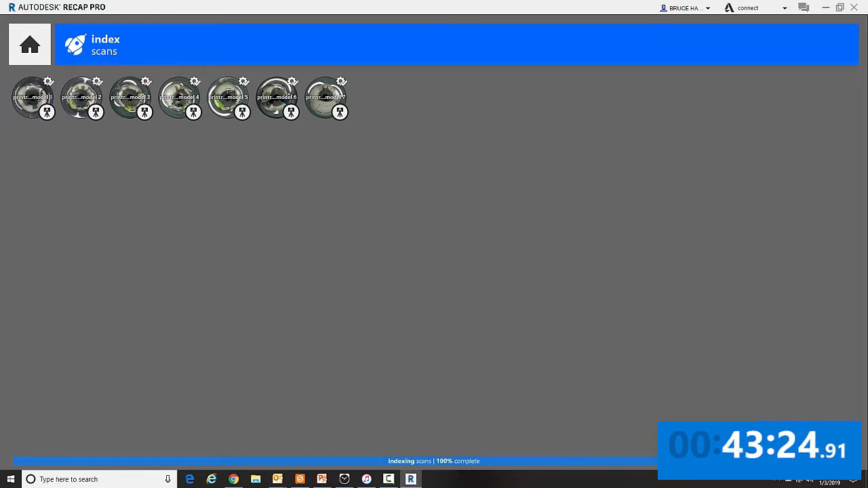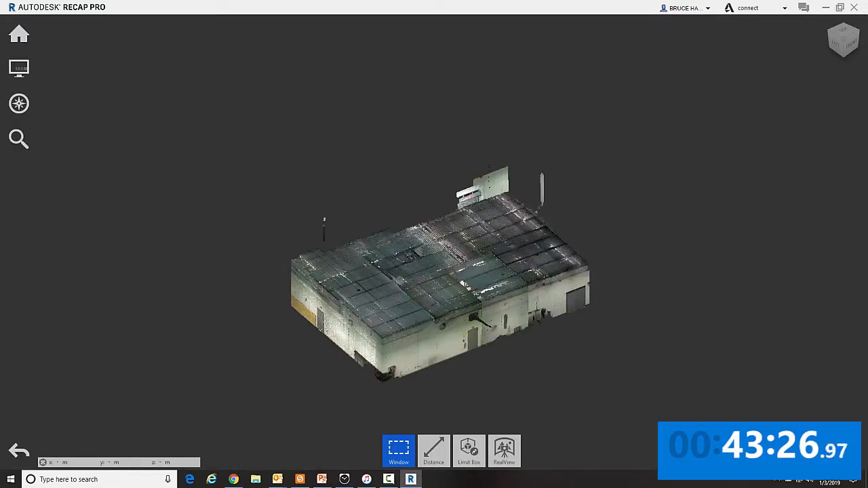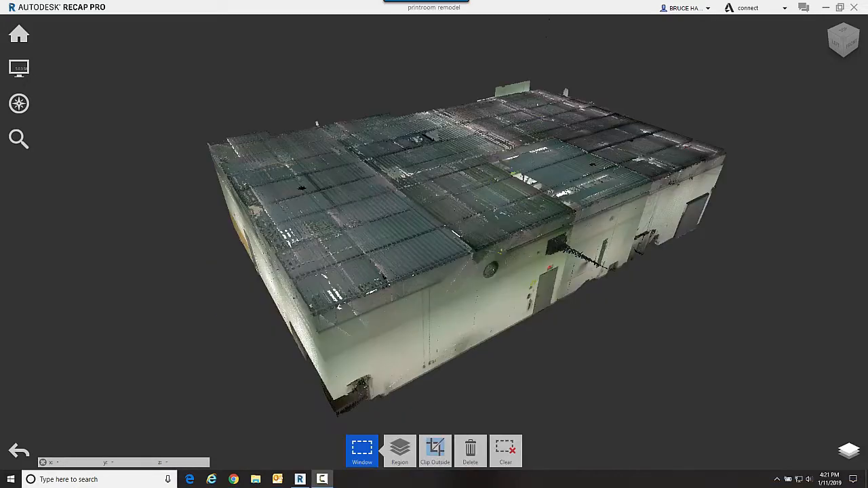Now we're at the end of indexing and the whole process is just over 43 minutes. Now that we've done all the scanning, transferring, processing, and registration, we have a completed point cloud that we can use. Now before we bring it into another application, I want to take a look at this point cloud a little bit now in ReCap.